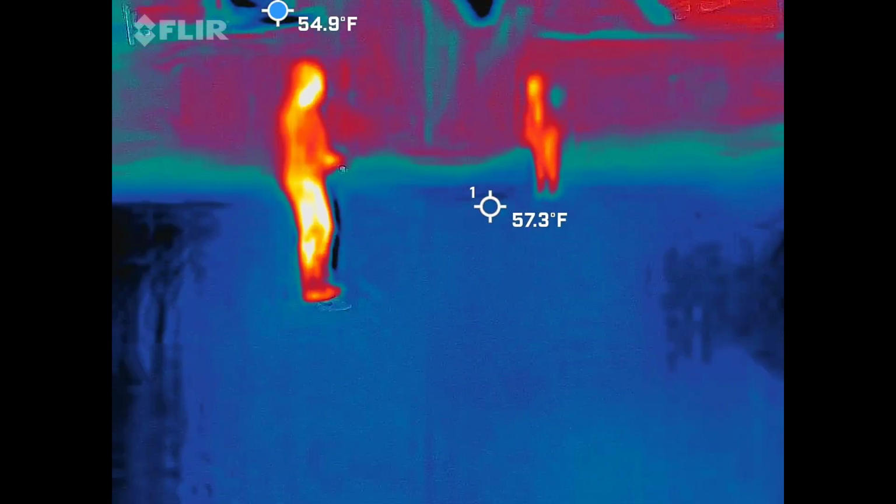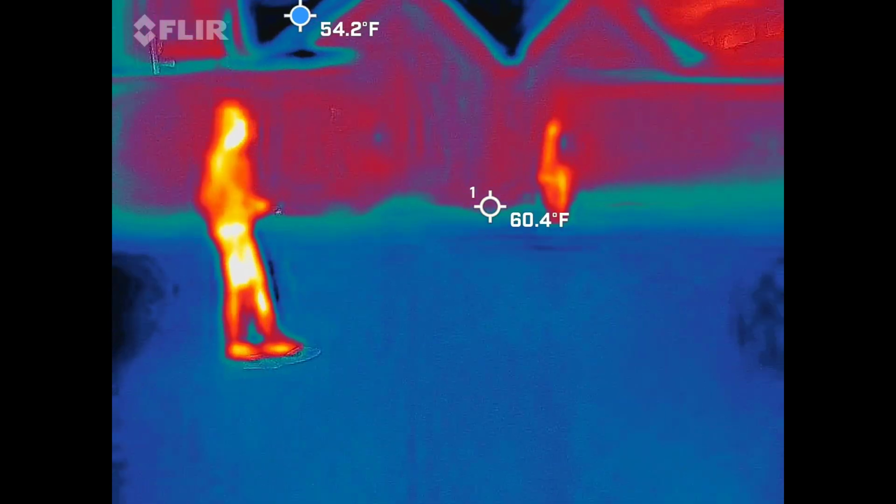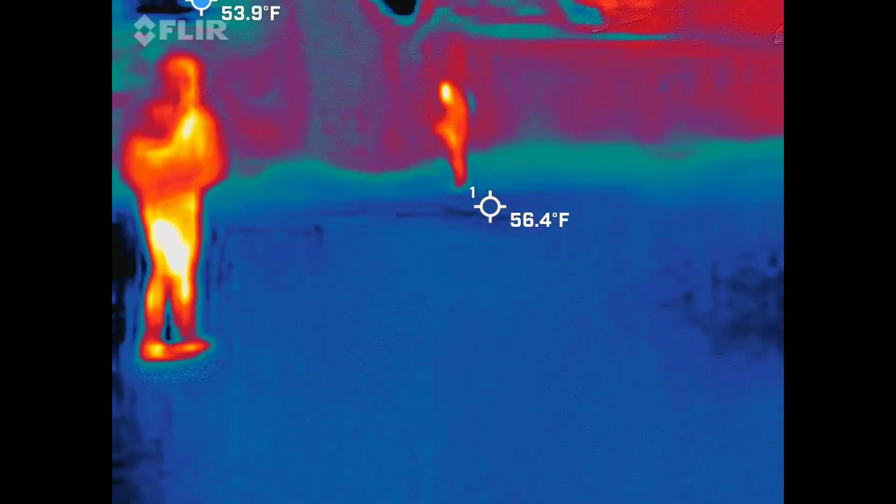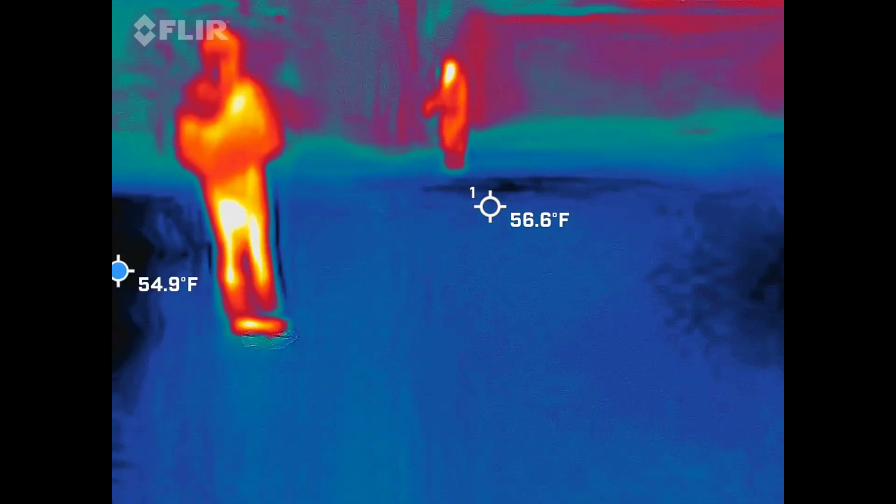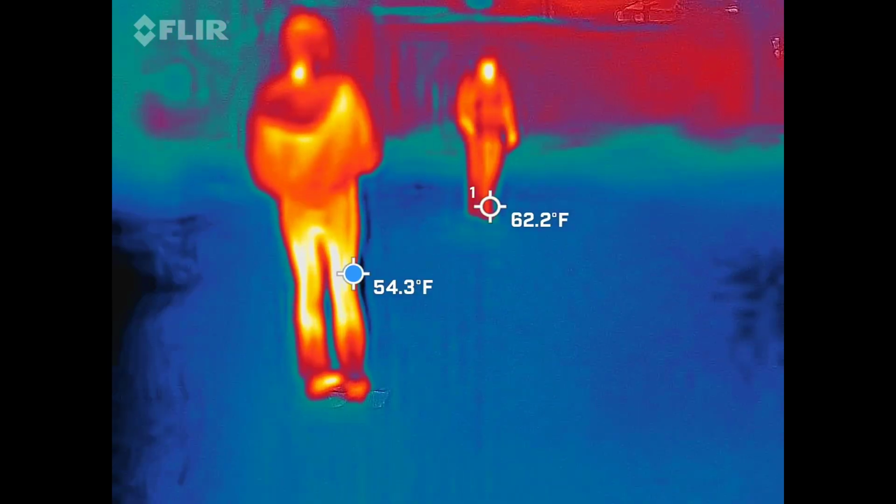Yeah, I just got a 52, then went back to 54. I just got on my word. It only dropped like 1.5 degrees. It's nothing drastic, and now it's going back up.